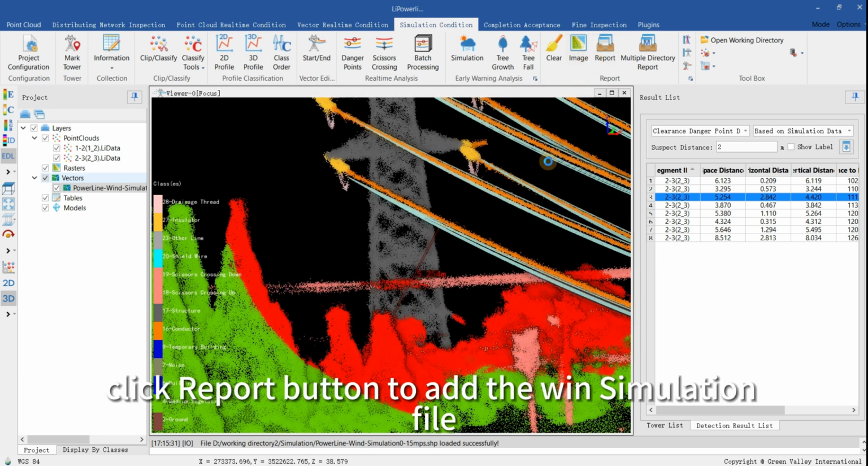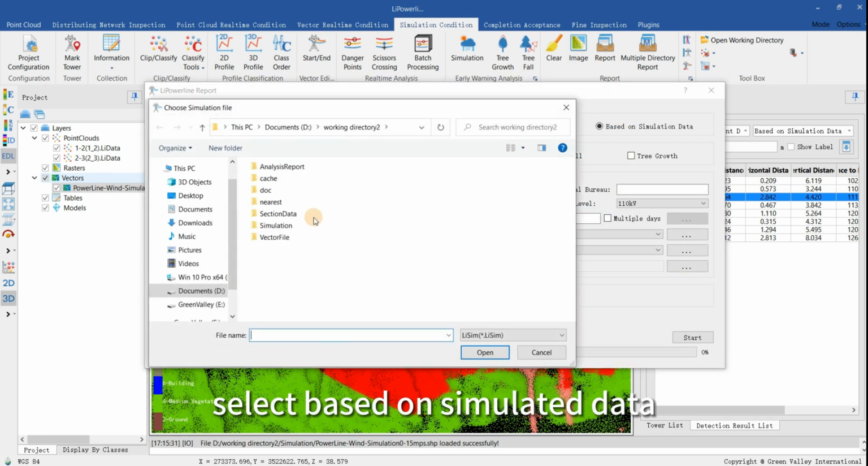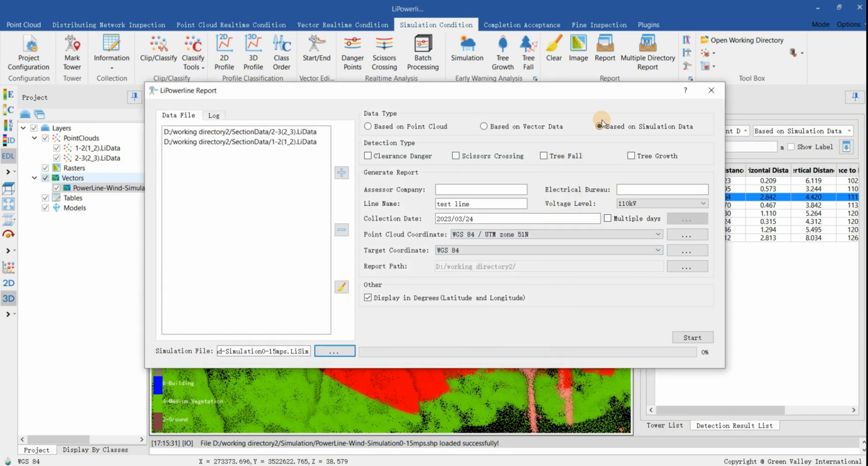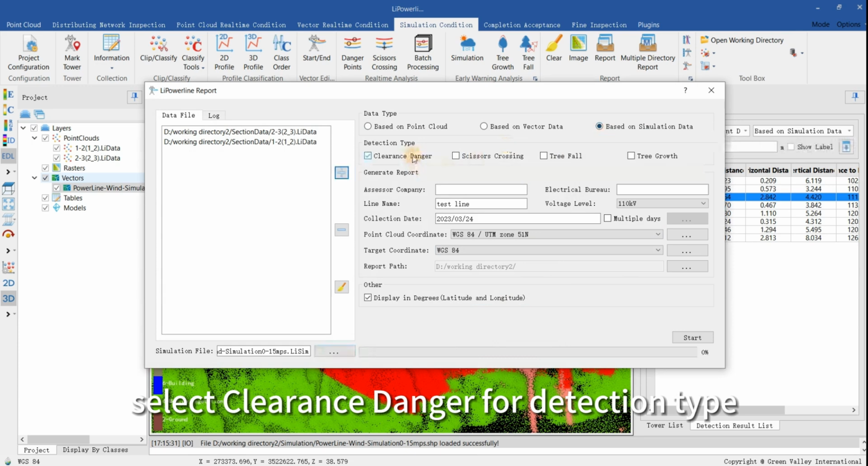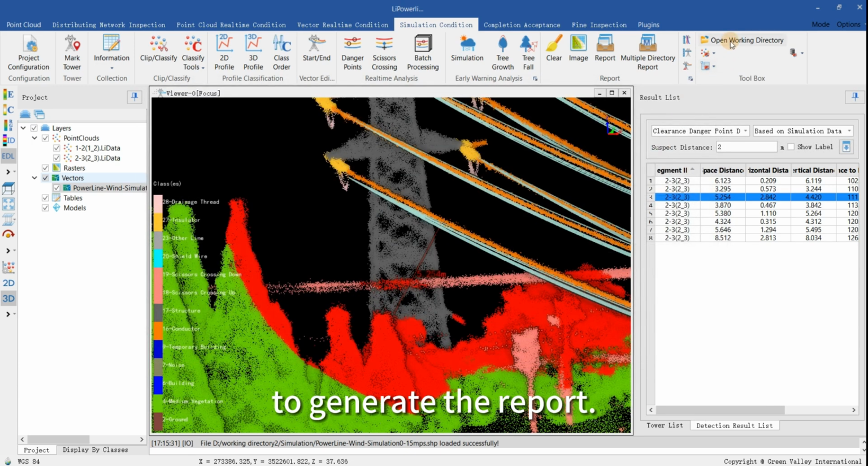Click Report button to add the wind simulation file. Select Based on Simulated Data. Select Clearance Danger for detection type and enter the line name and click Start button to generate the report.